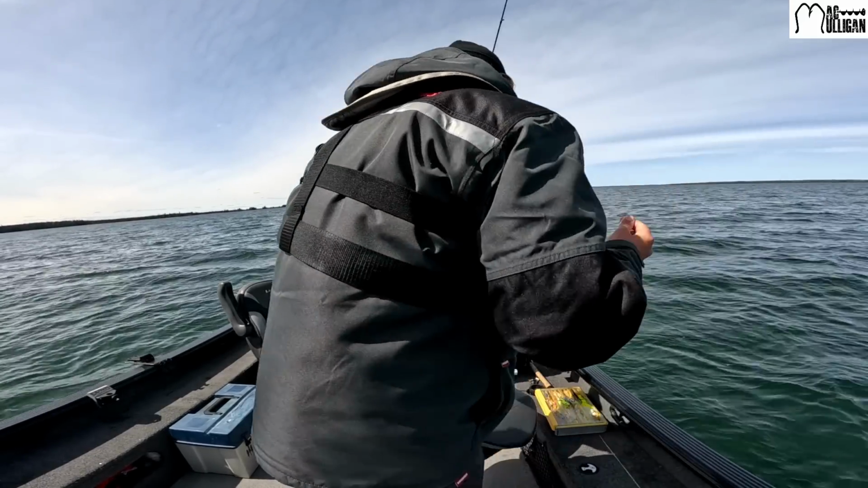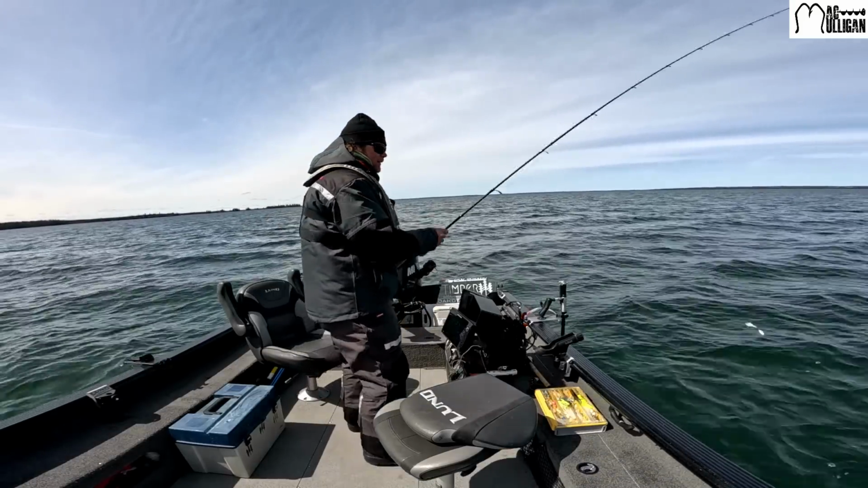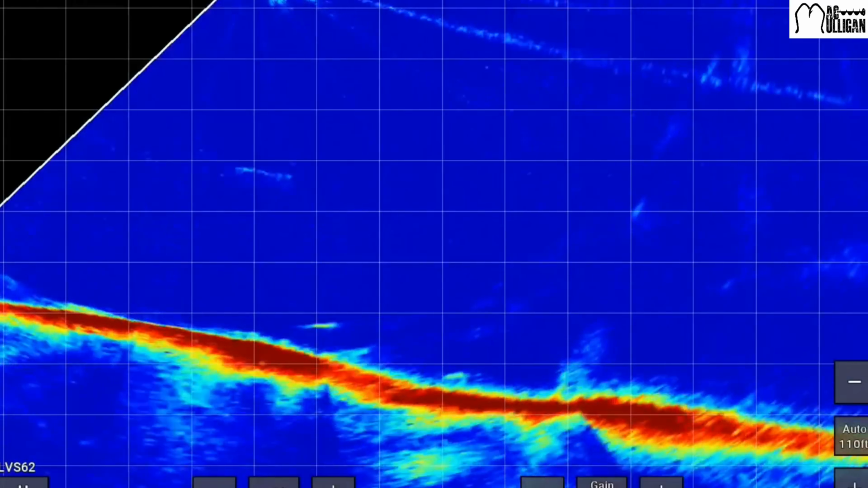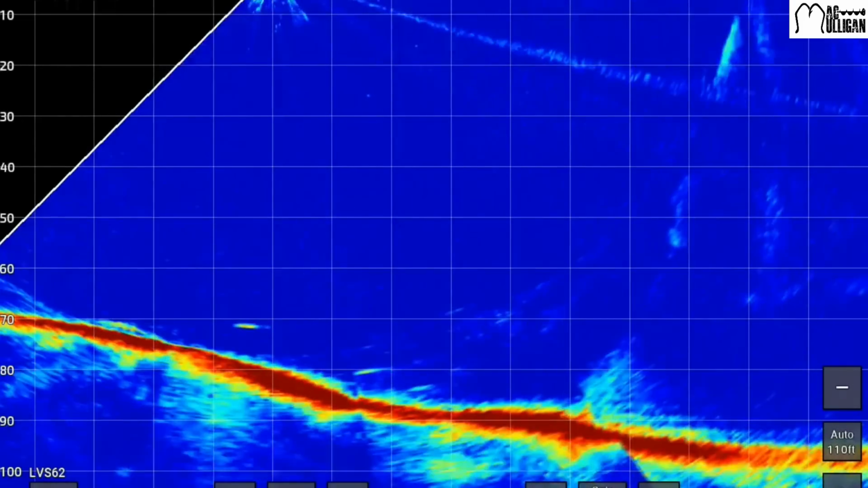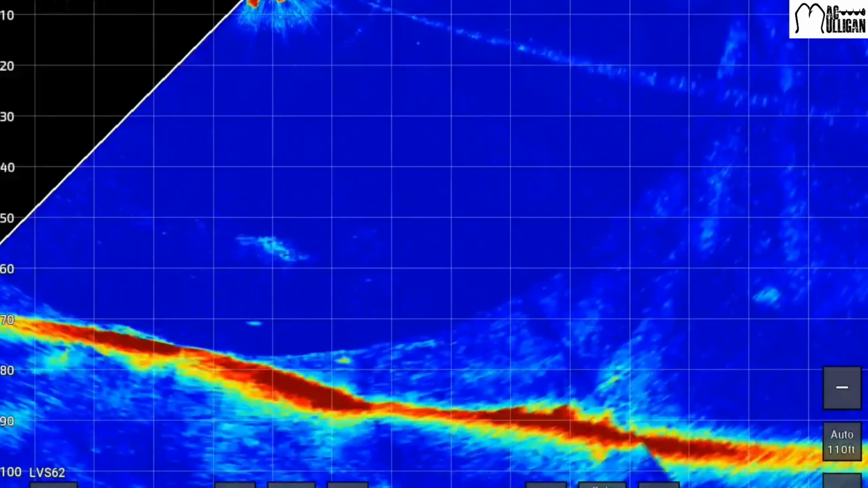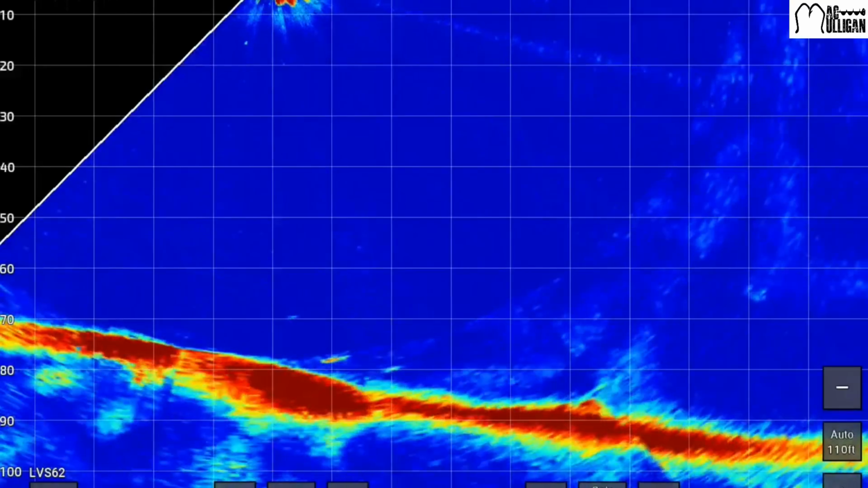Hopefully today, trout are done. Little unit right there, it's gonna get it done here. There's some fish down there. 3 of them or 4 of them. I'm just gonna hold here with the big motor. See if we can get one of these fish to go at least.